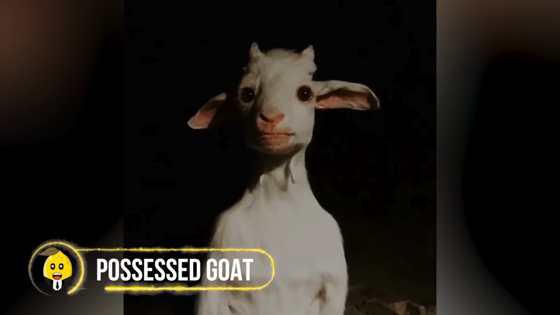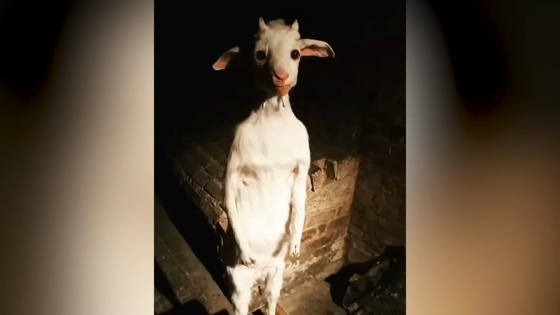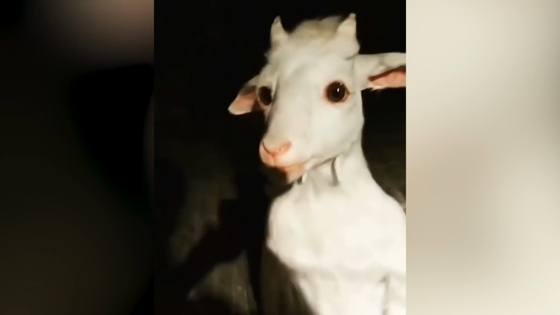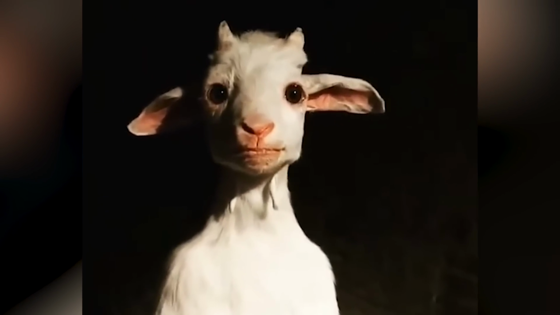Possessed goat. In the eerie darkness of the night in this isolated area, rangers found this weird goat standing on two feet. The goat was unmoved, and even when they got too near, it wouldn't budge, even a little. In the moonlit night, a peculiar goat stood frozen, eyes unnaturally wide, refusing to blink.